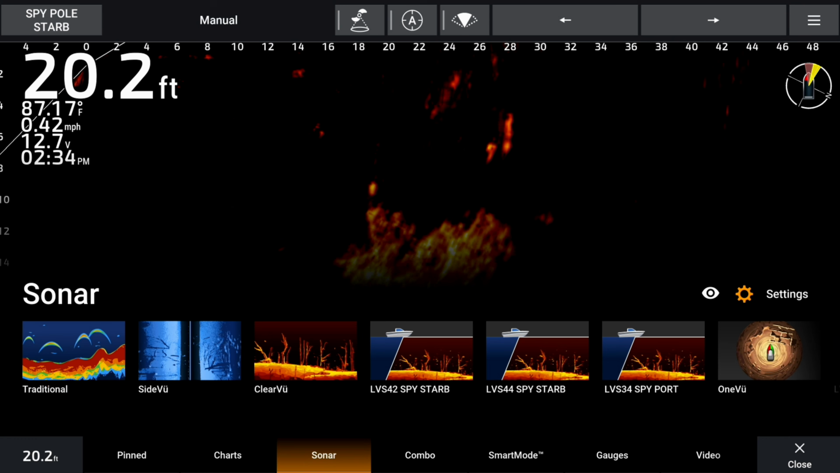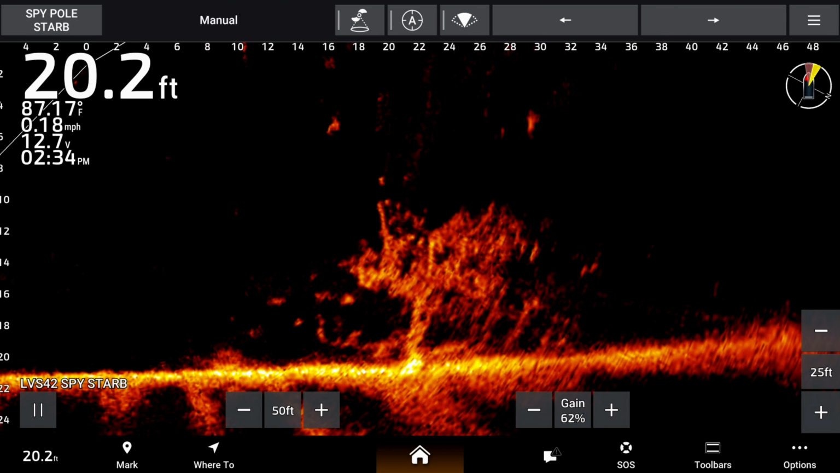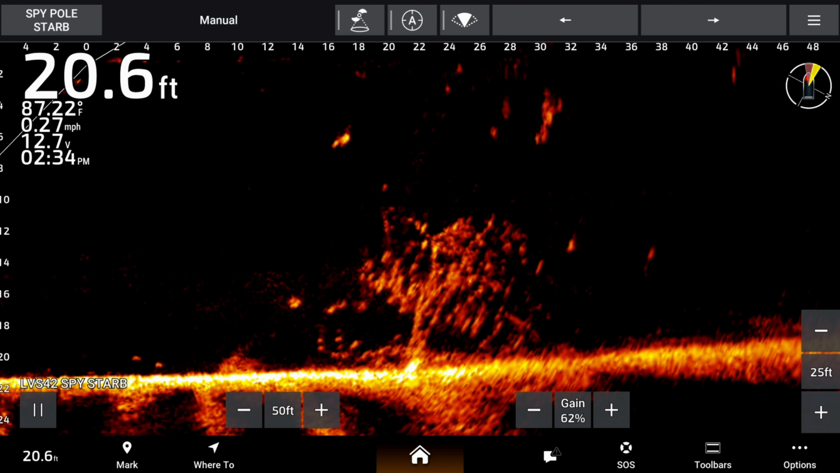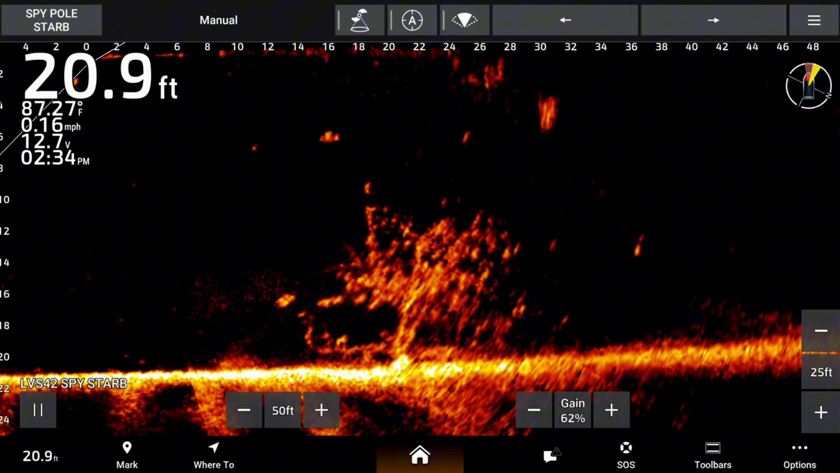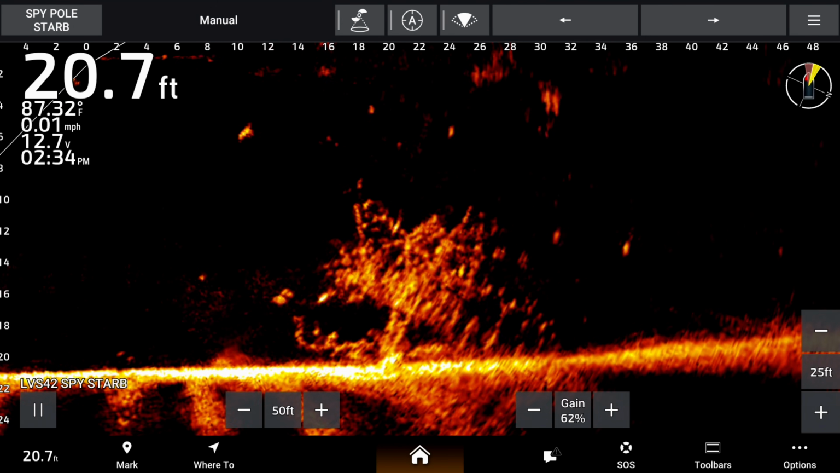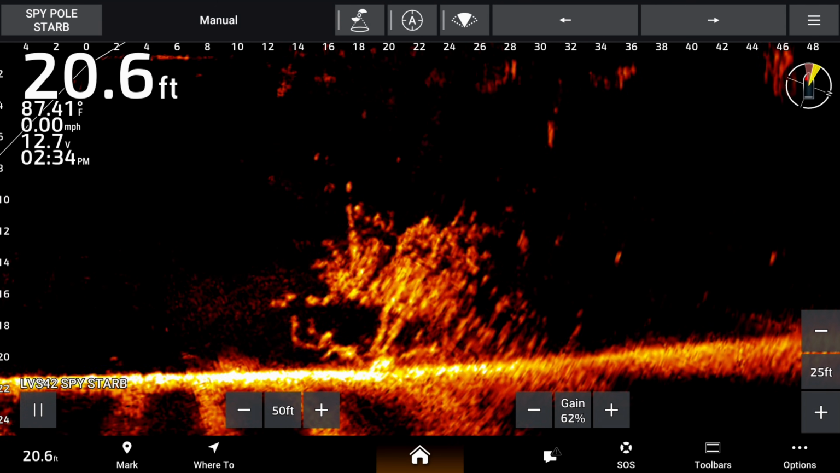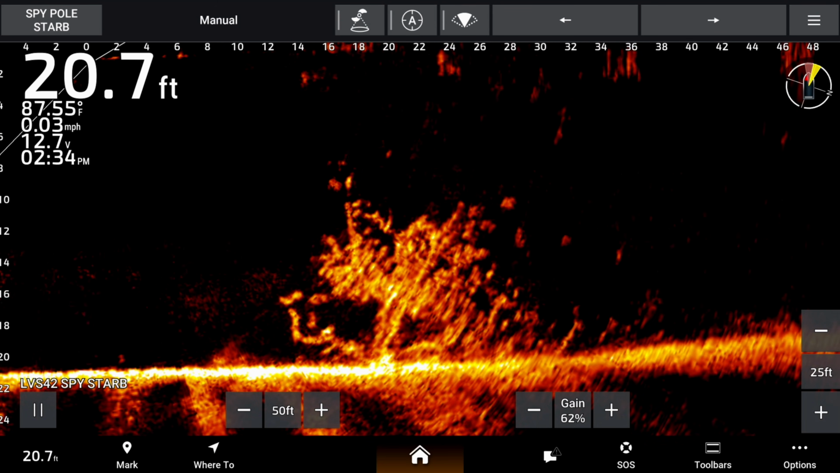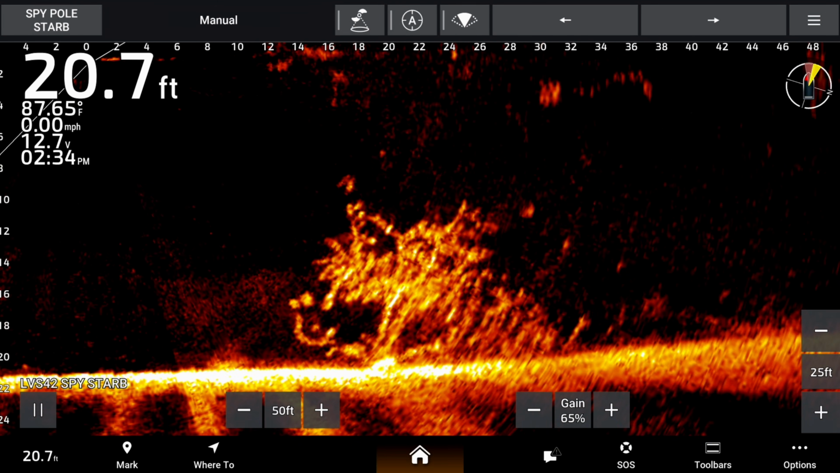We're going to hit home. We're going to go to the 42. Now the 42 is mounted a little higher than the 44, but it's on the port side of the starboard spy pole in the forward position. But if you can see, I've got the gain at 42. If I start going up to that higher gain, I get a little bit more clutter.